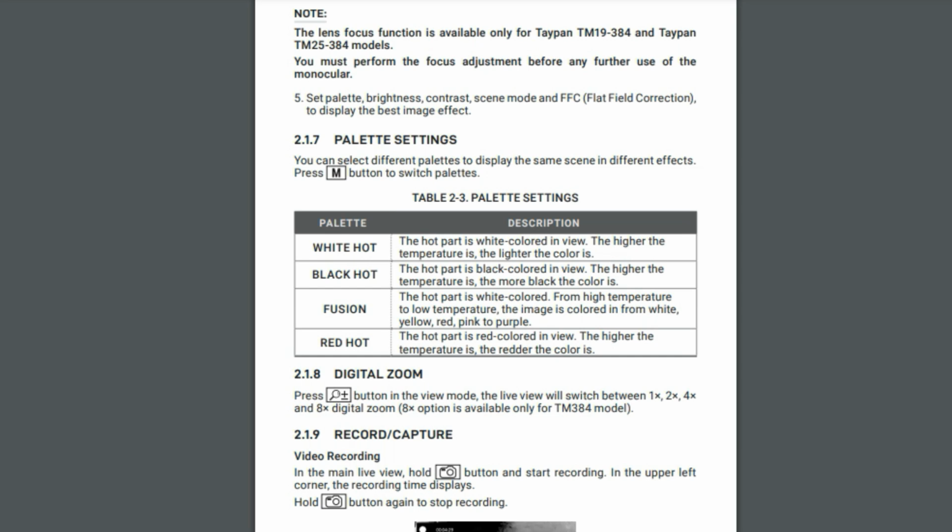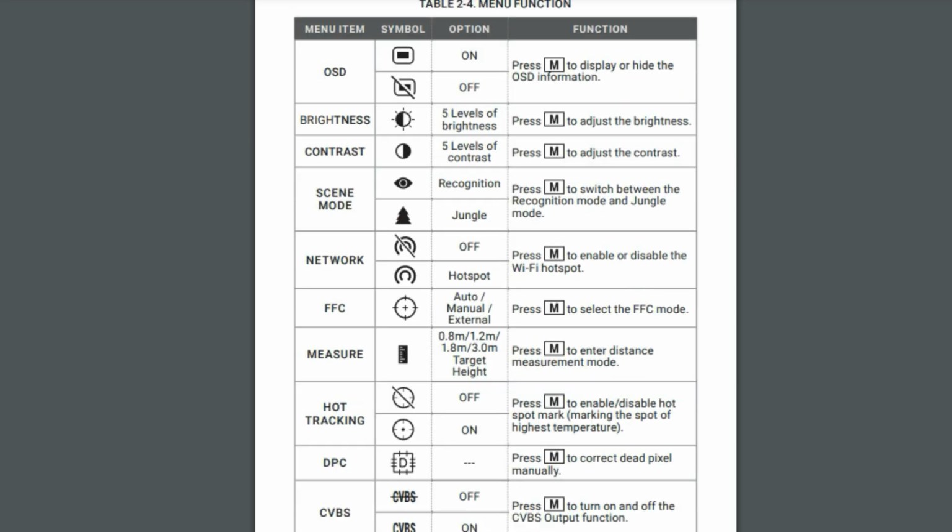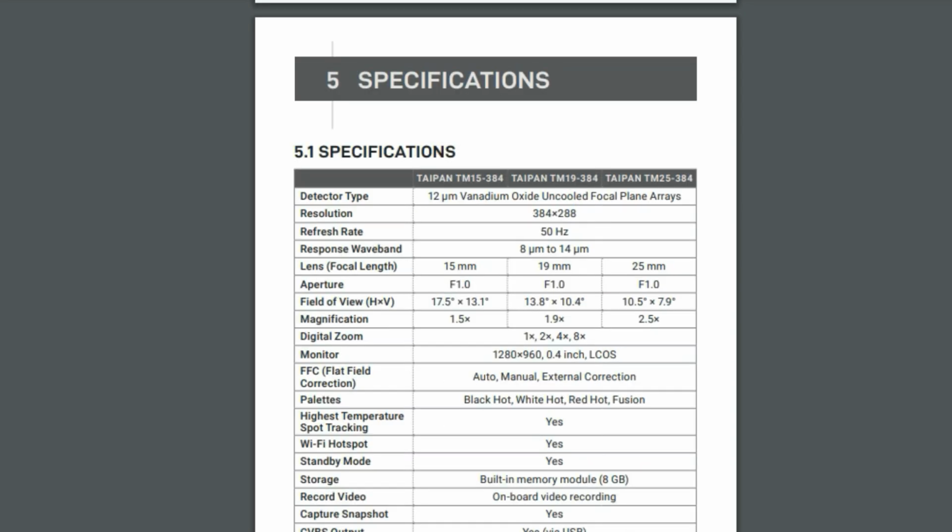So here you see the 4 modes. I highly prefer the black hot. I think you'd see the image a lot clearer. And then I'll switch to fusion to really make that image pop.